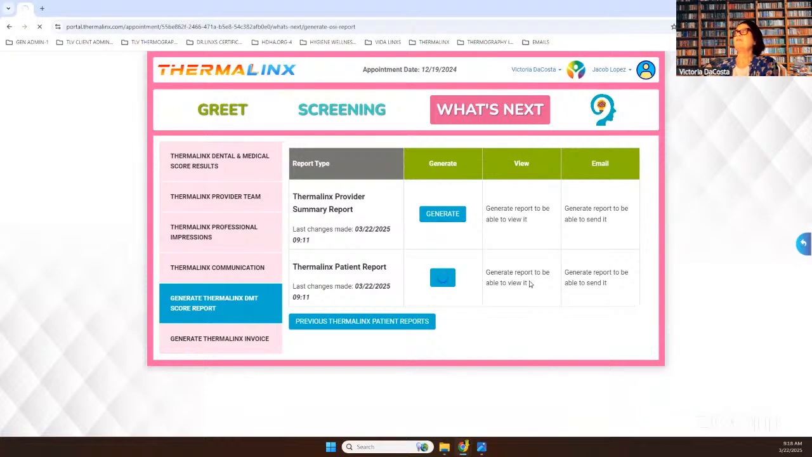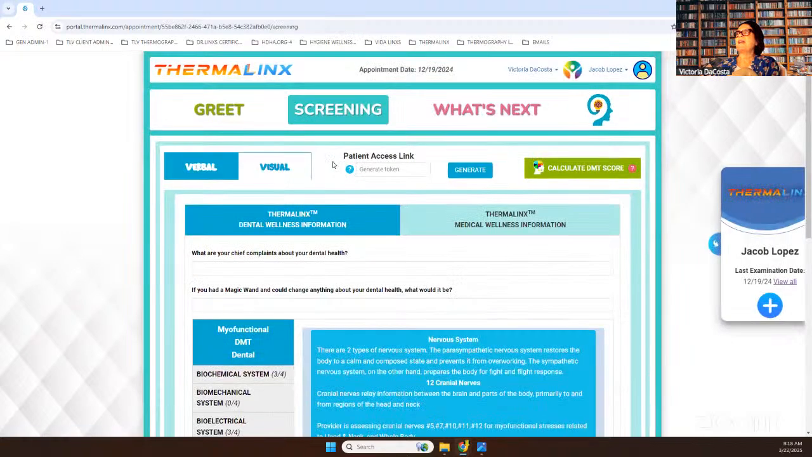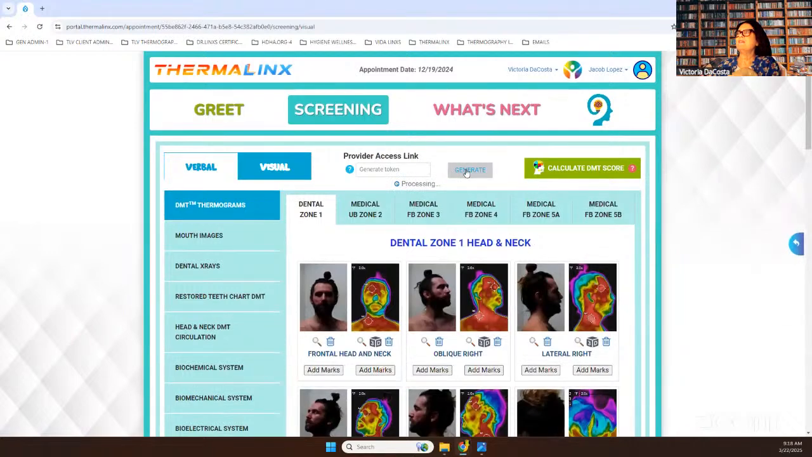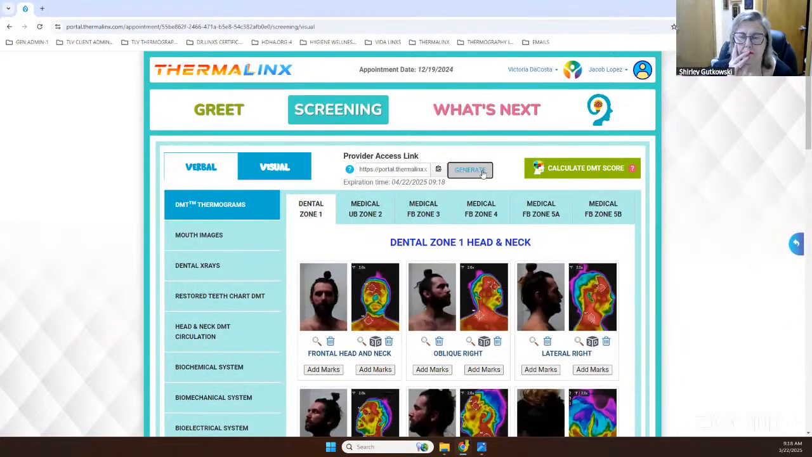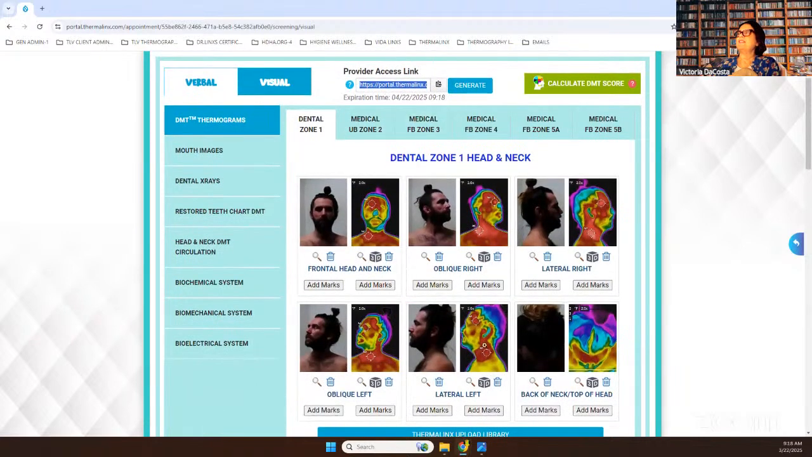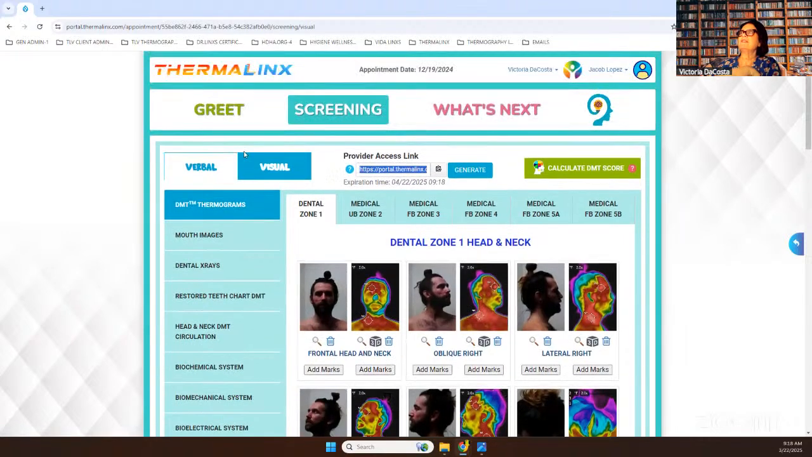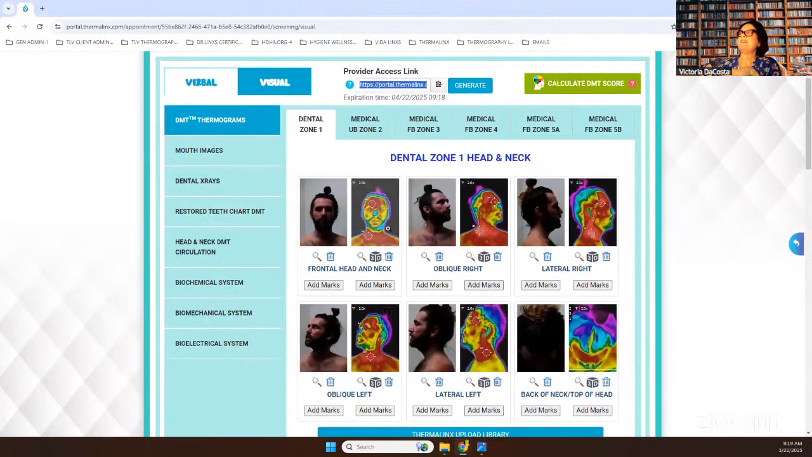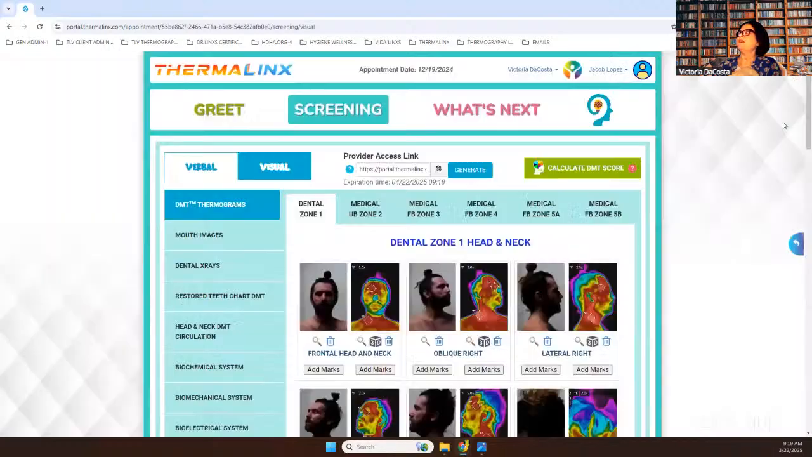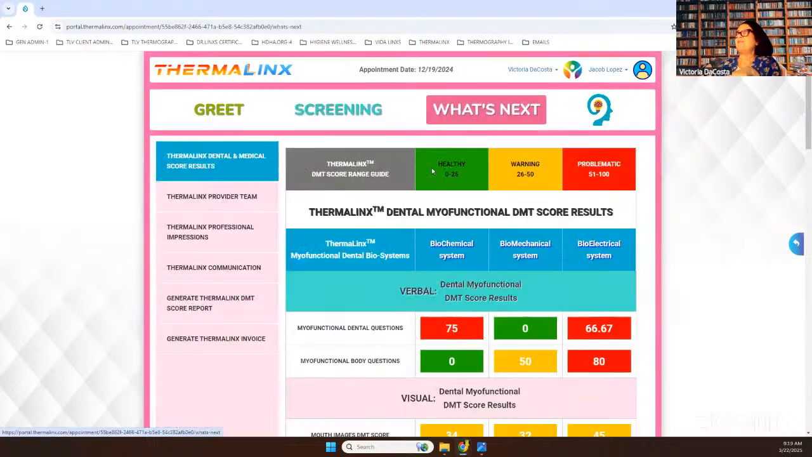I also built into the software here, which I like better, a provider access link. They can take this link and click on it and see all the things that they can go into in the software, because it's cloud based. They can click on the images, click side by side, click overlay, versus here where they have a PDF version.